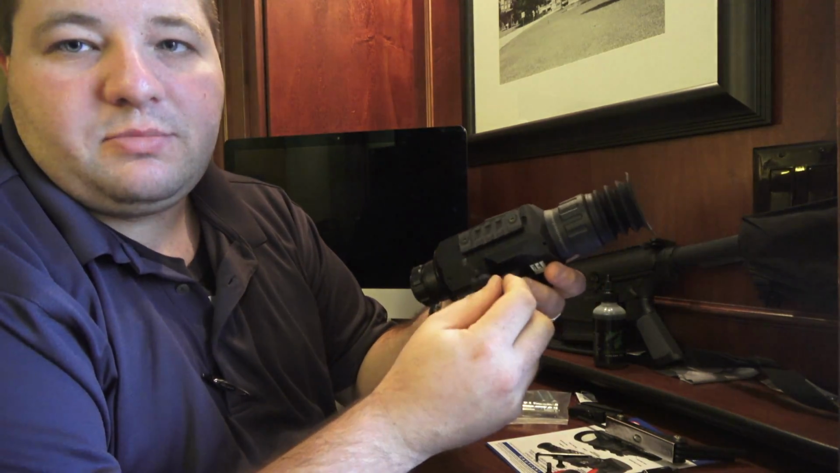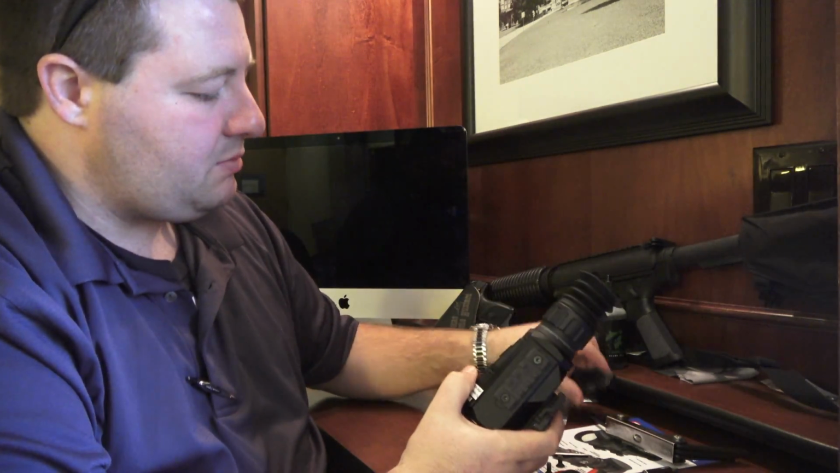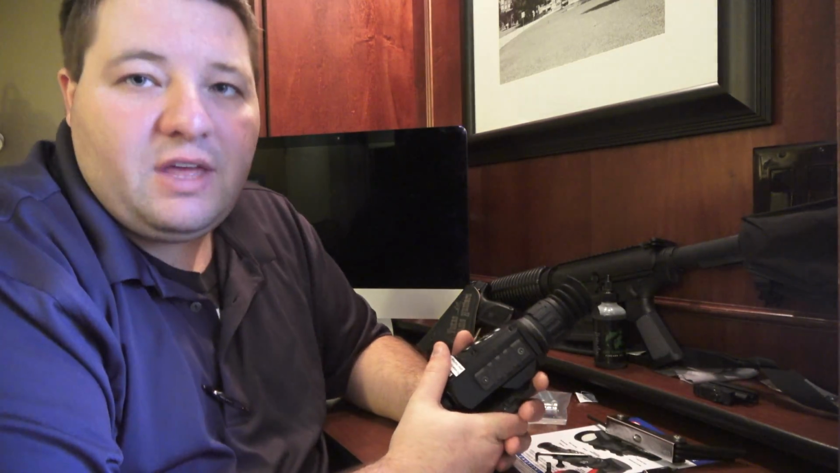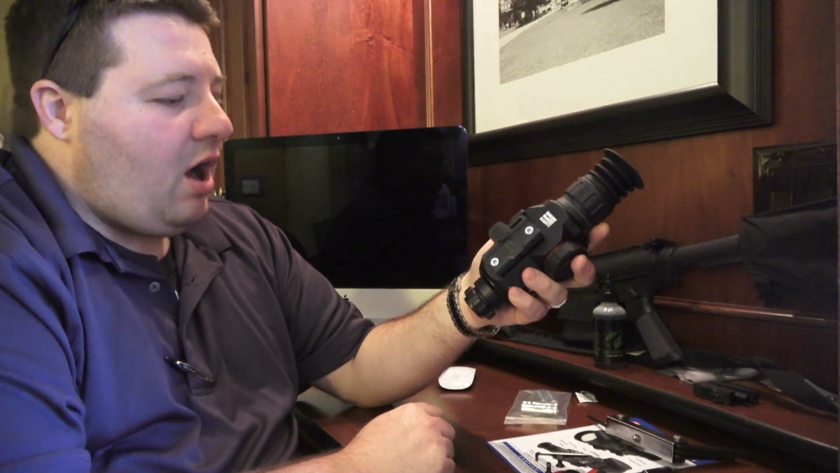I like the ARMS mount just because it's a little bit easier to use and it's not as many moving parts as the Midwest with the springs and everything together. So we'll save that if we want to use it on another rifle scope, but in the meantime we switched this out. Alright, so